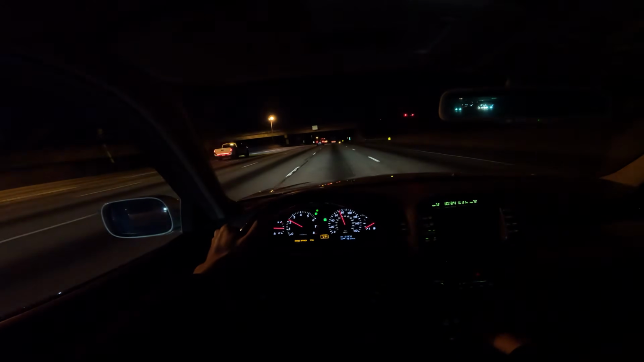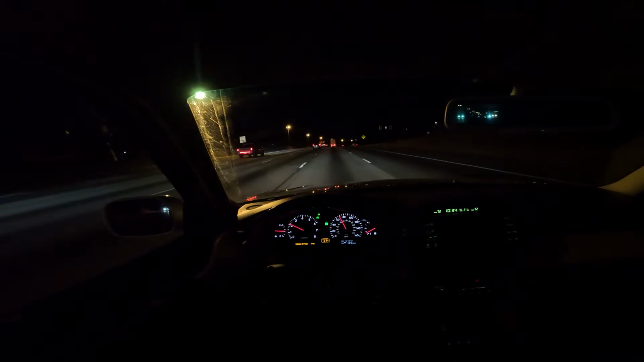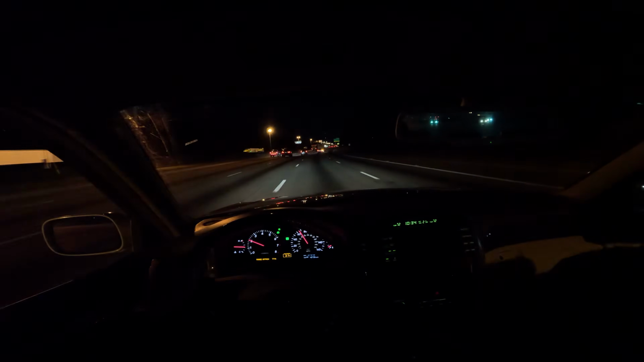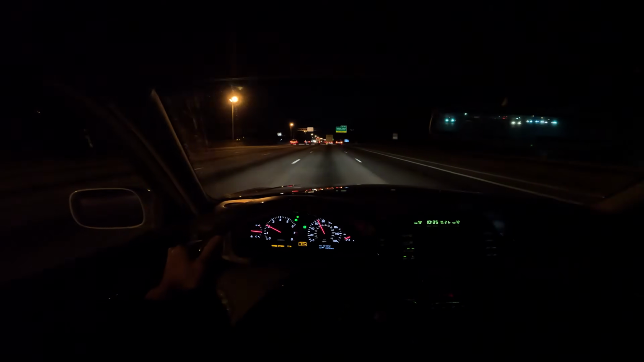The reason I'm driving the LS430 tonight is because we don't get this kind of weather very often here in the southern states. So I just want to let it exercise a little bit. As you can see, we got like 20 degrees, and that's the outside temperature. It's probably going to drop to like 18, 16 by midnight.